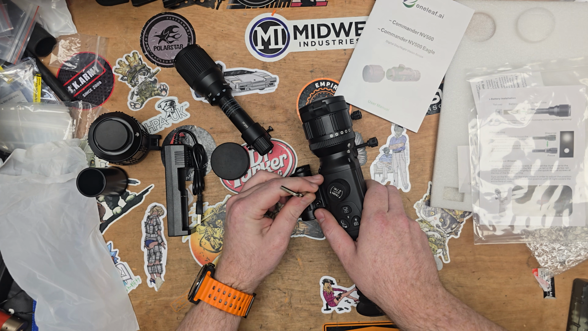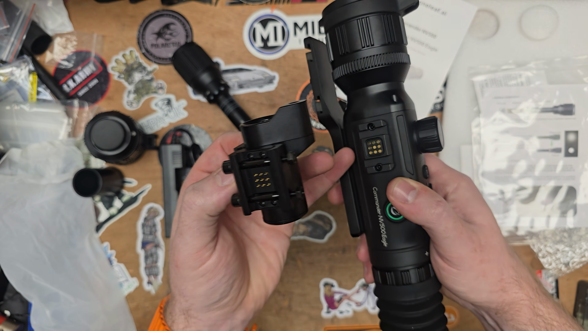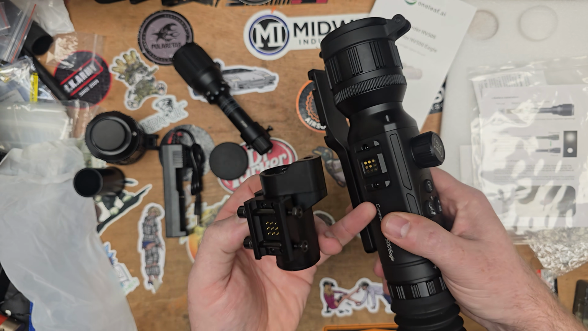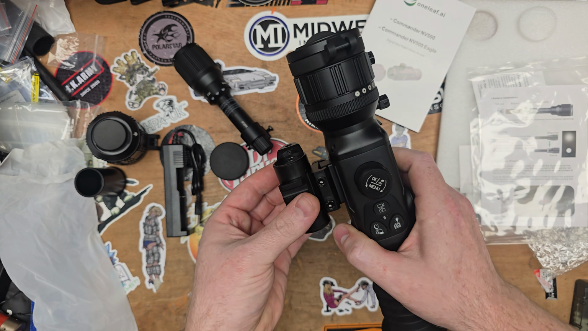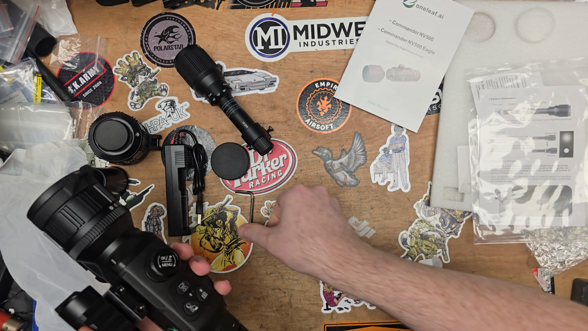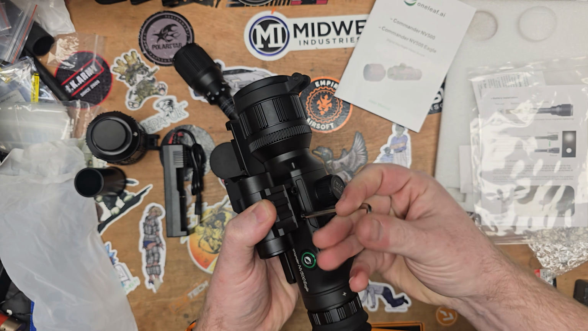You can just literally undo these screws, and it has those contact points. So it's an intelligent system. What would have been nice is if they maybe included a little cap, so if you're not using that, you can protect these contacts. So that can go back on there. So rangefinder, nice feature. I think the one with the rangefinder is more expensive.